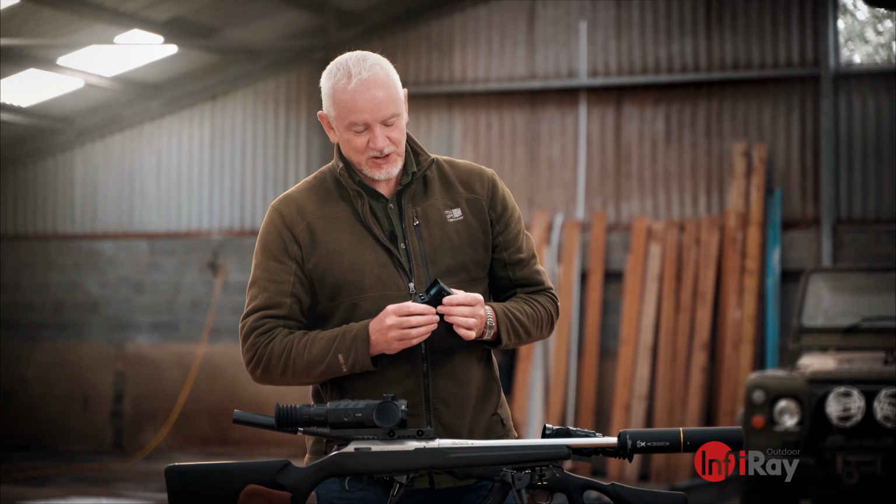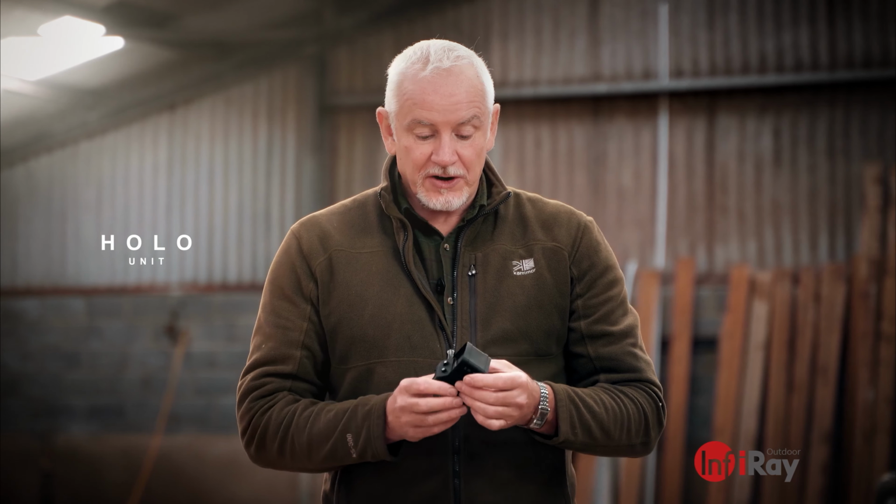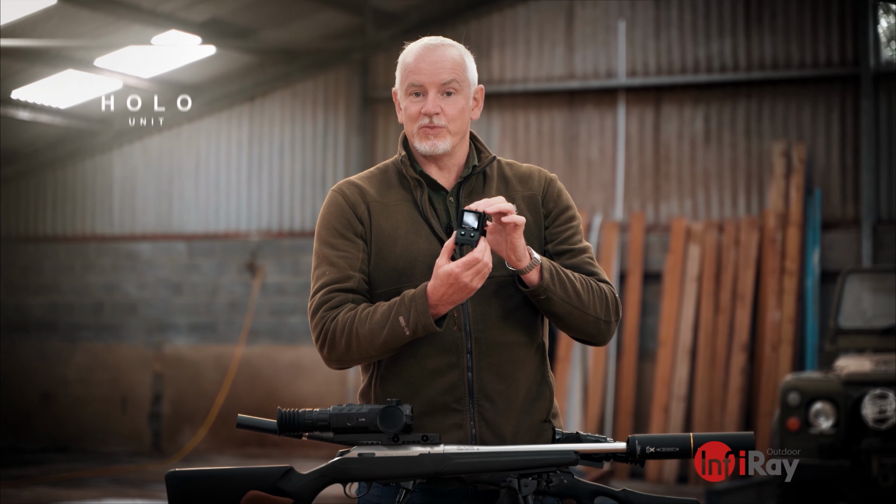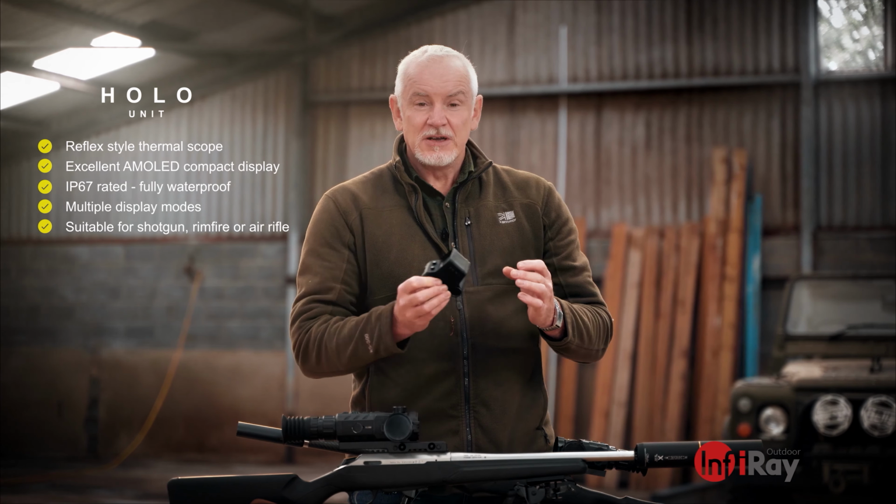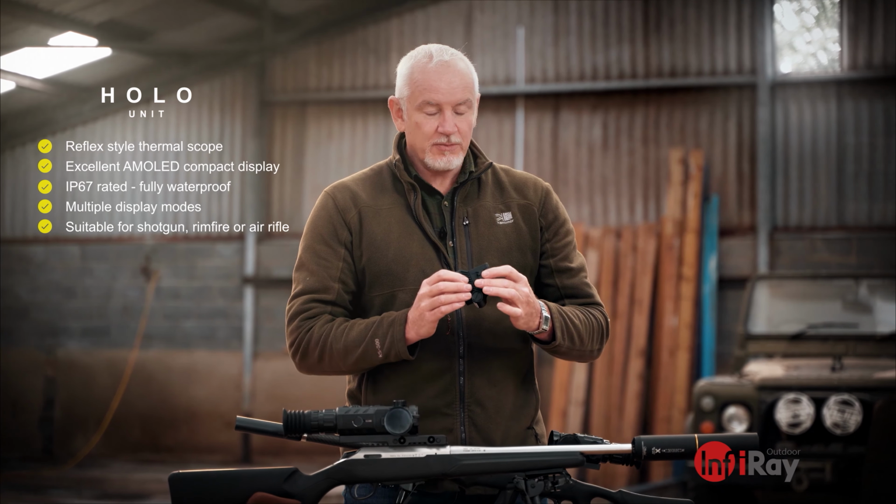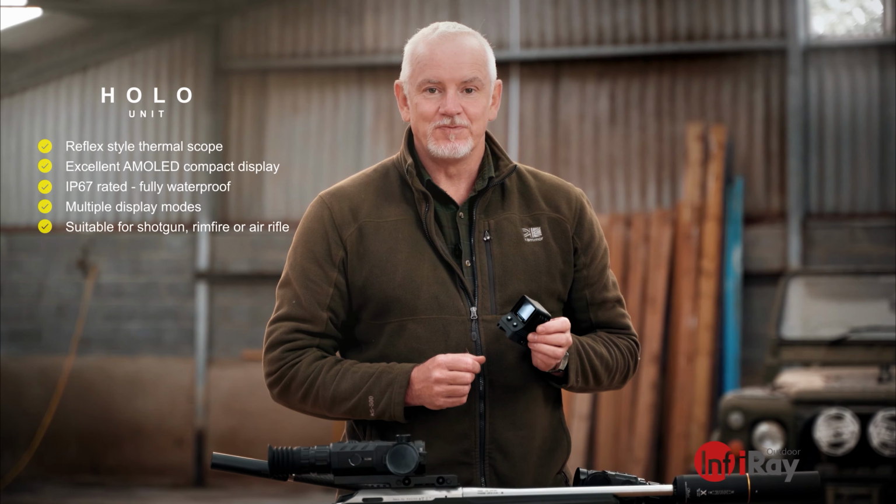Now this is an interesting piece of kit. It's the X-Hollow. Bang it on your rail and essentially you've got thermal open sights. Great little picture, really interesting device. If you're going to put it on a rimfire, something like that would be perfect for rabbiting. Great little option.